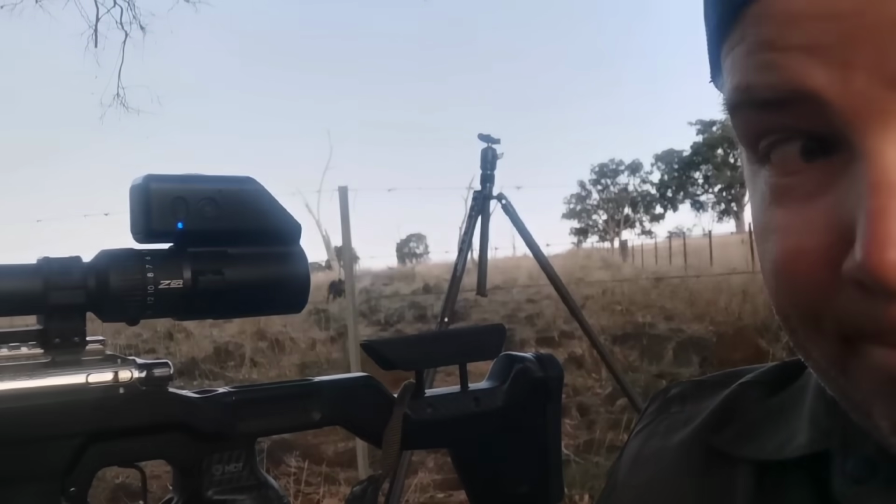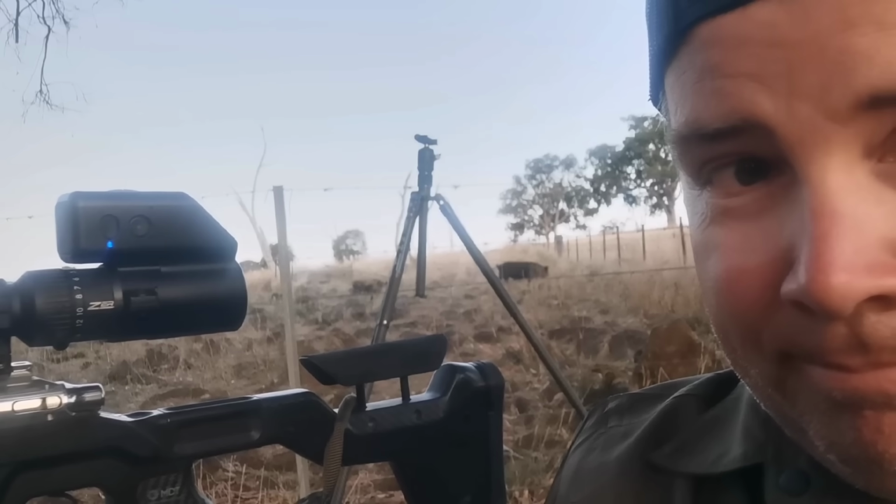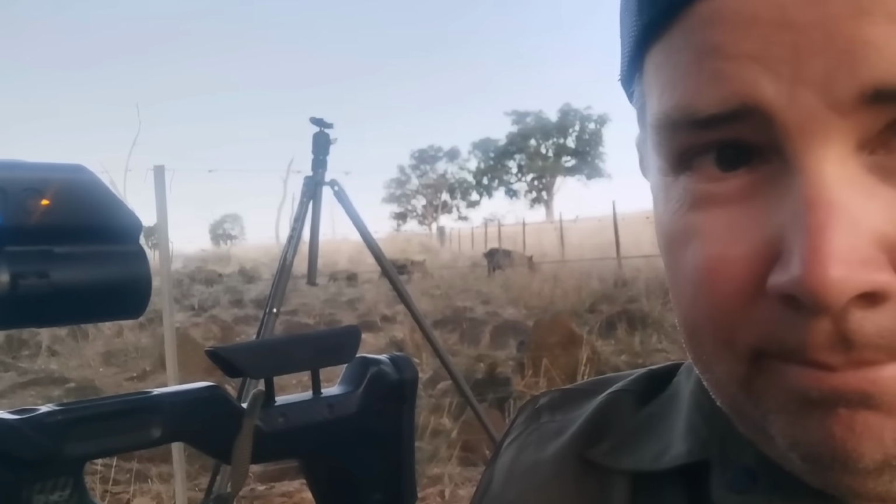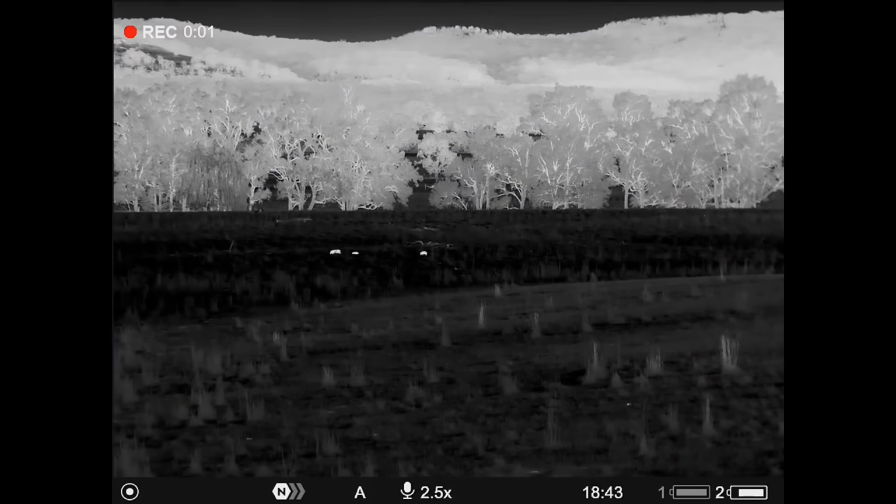You want to see something funny? The pigs came out behind me, not on the pad. And when I mean behind me, I mean 5 metres behind me. It's a dodgy phone recording, but I think you'll get the gist. These three coming in across the flat.